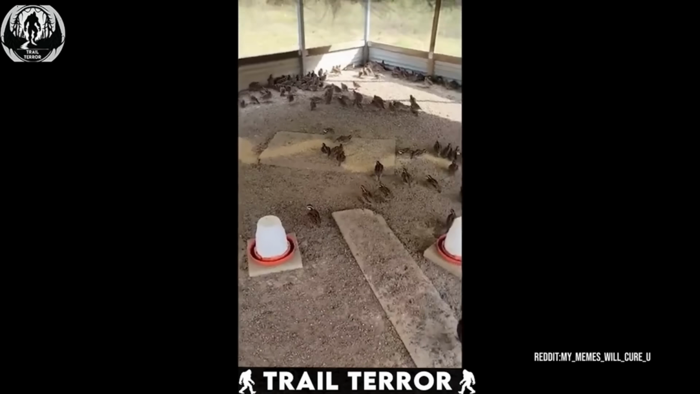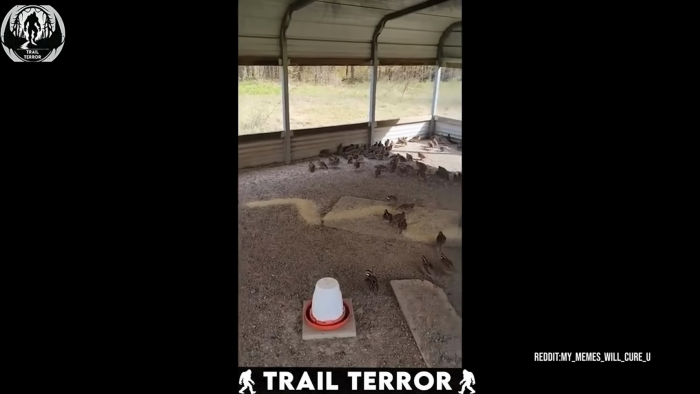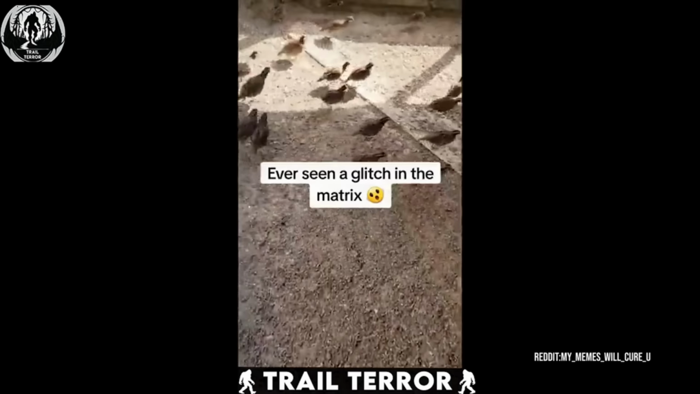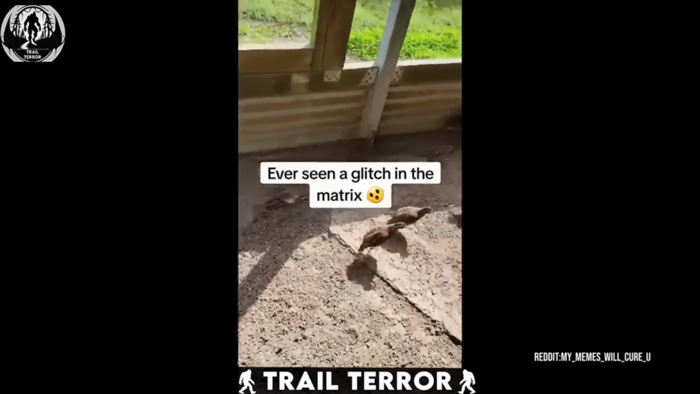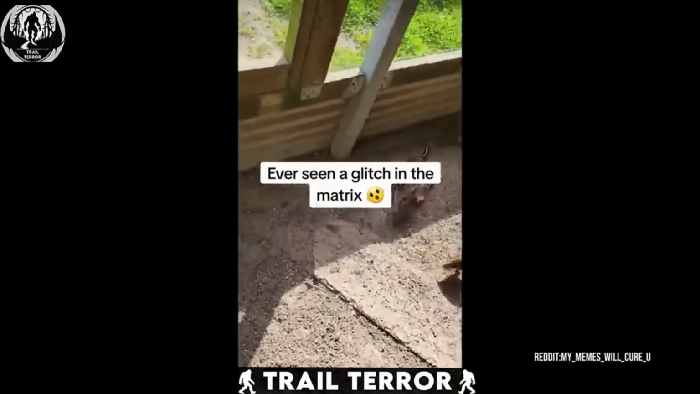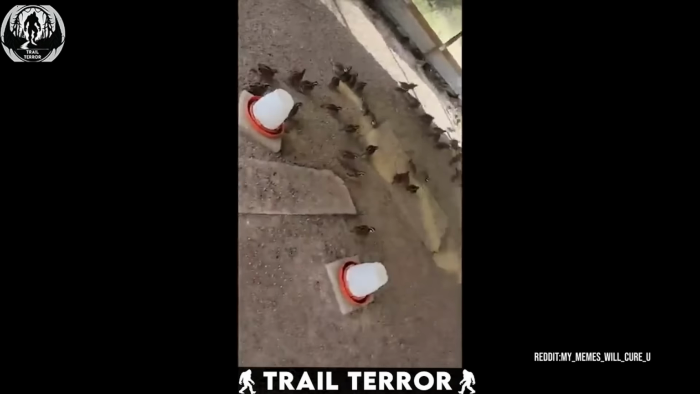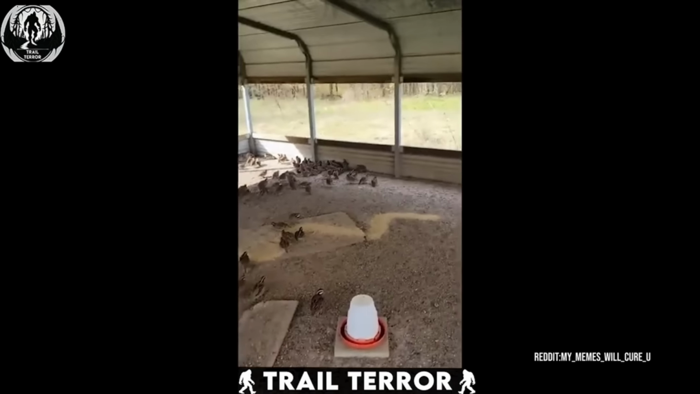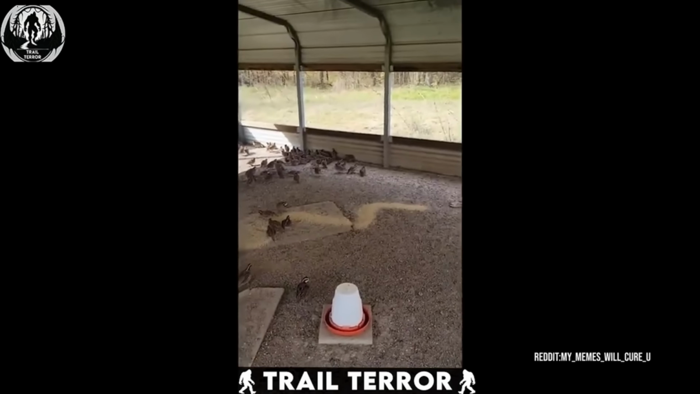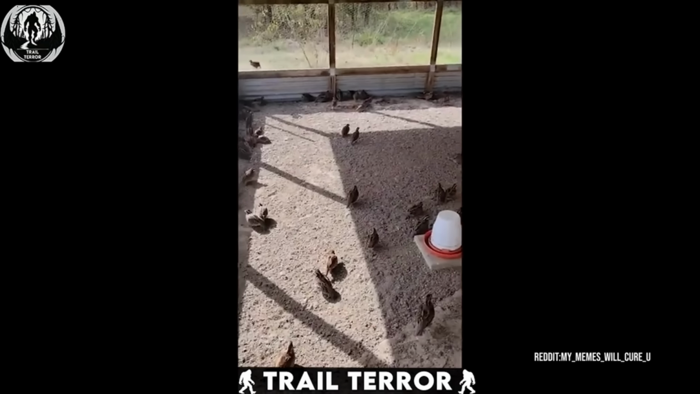Captured by a farmer during feeding time, this video reveals something strange. As she calls her birds for their meal, something bizarre happens. They all freeze in place, as if time itself has come to a halt. You can see them standing completely still, with feed scattered around them, yet none of them are moving. The farmer is understandably confused, wondering why her feathered friends aren't pecking at the food right in front of them.